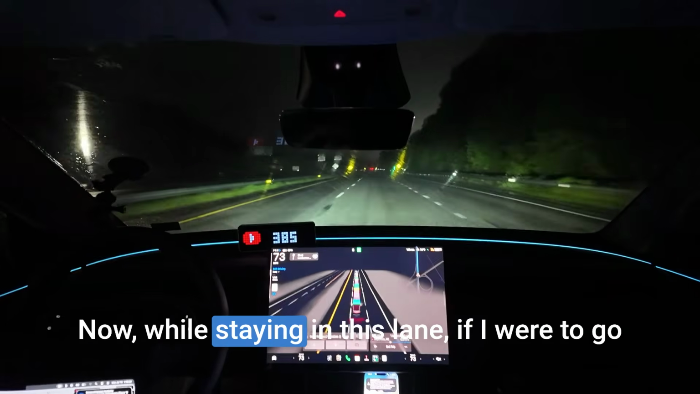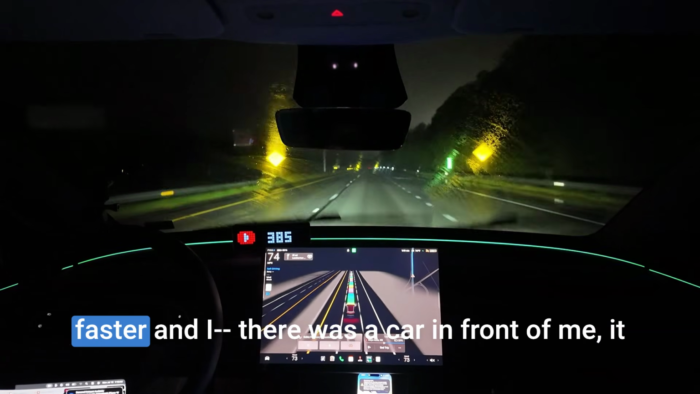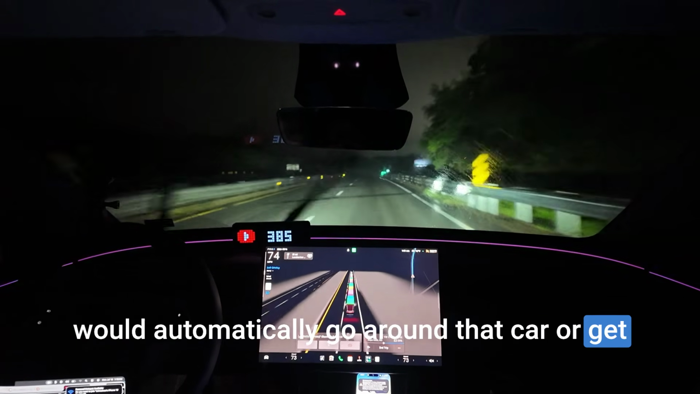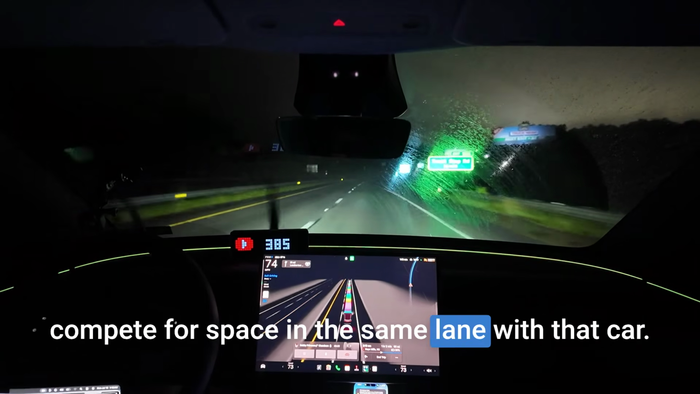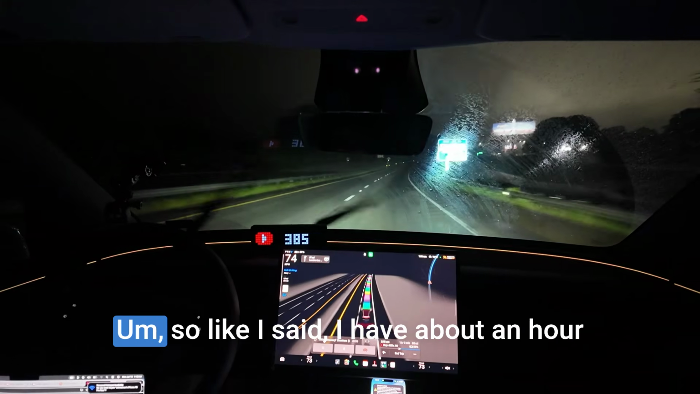Now, while it's staying in this lane, if I were to go faster and there was a car in front of me, it would automatically go around that car or get into the other lane so that it's not having to compete for space in the same lane with that car. The Tesla knows exactly what to do.